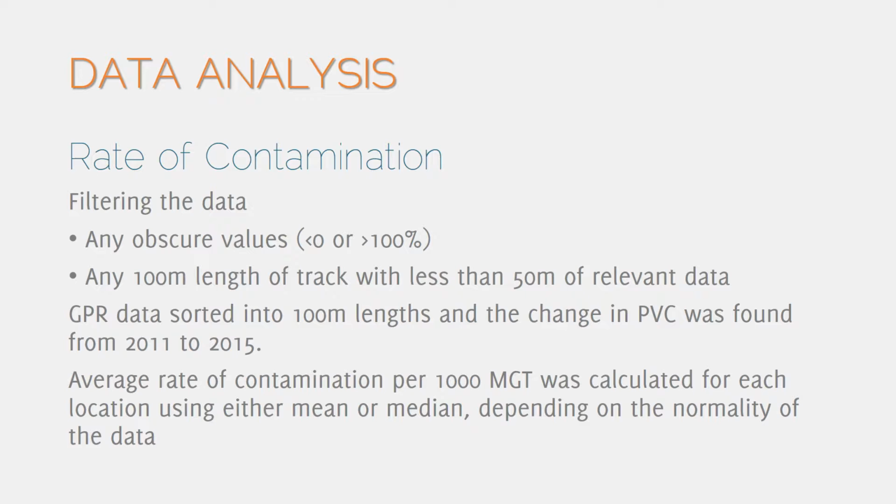The GPR data was then sorted into 100 metre lengths, and the average change in PVC was calculated from 2011 to 2015. The average rate of contamination per 1,000 megagross tonnes was consequently found for each location using either the mean or median, depending on the normality of the data. This was completed using Minitab.